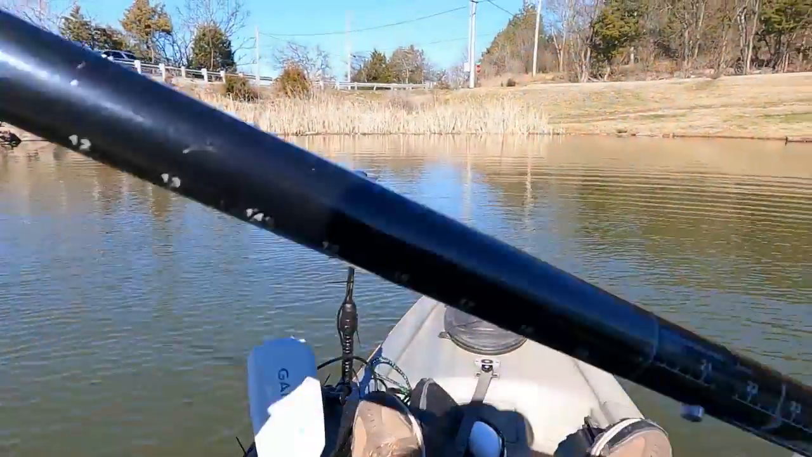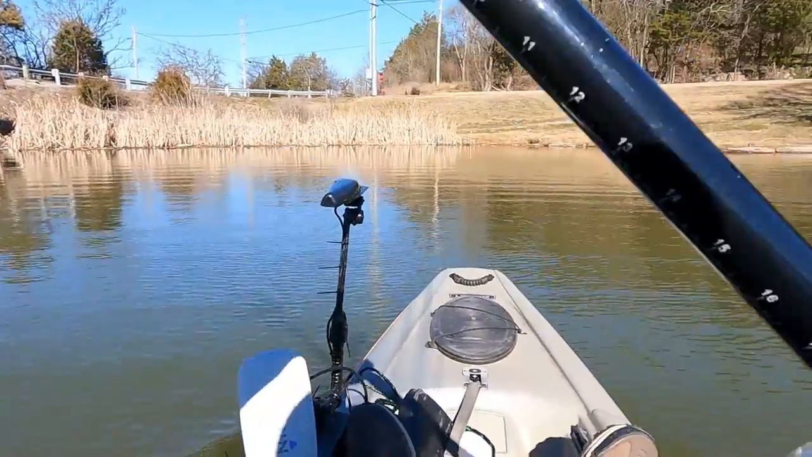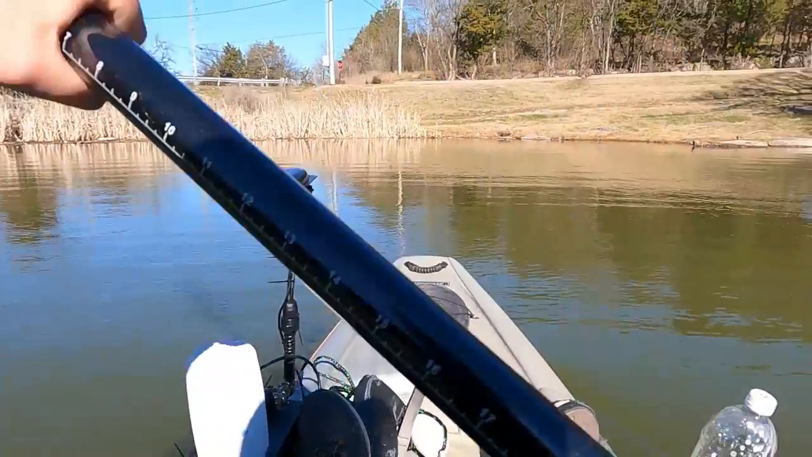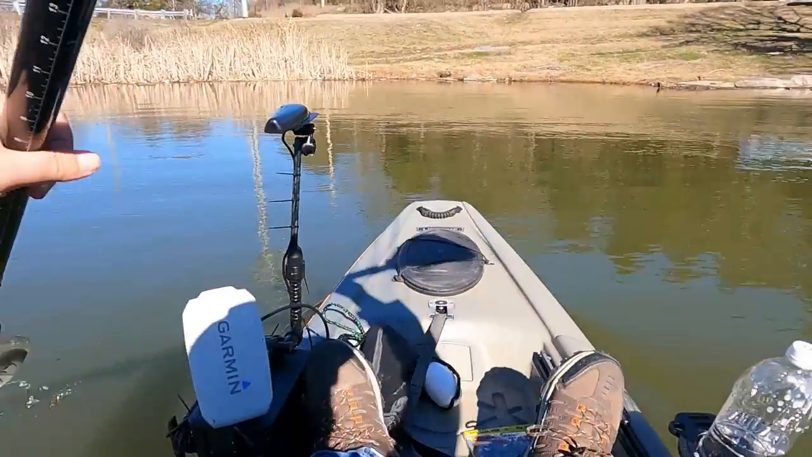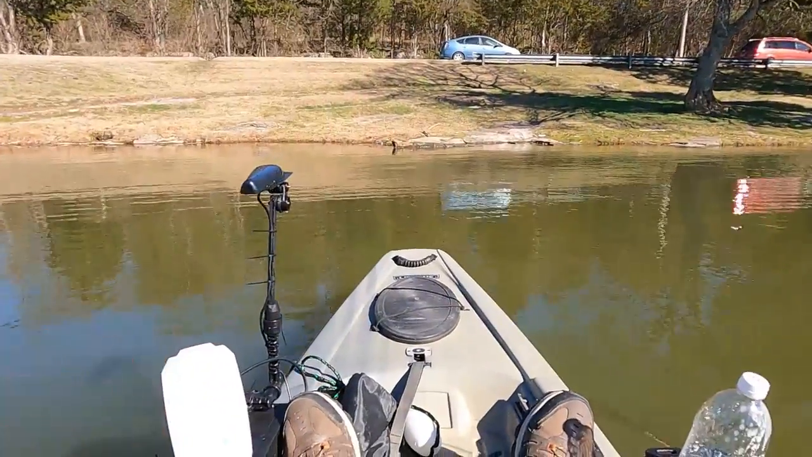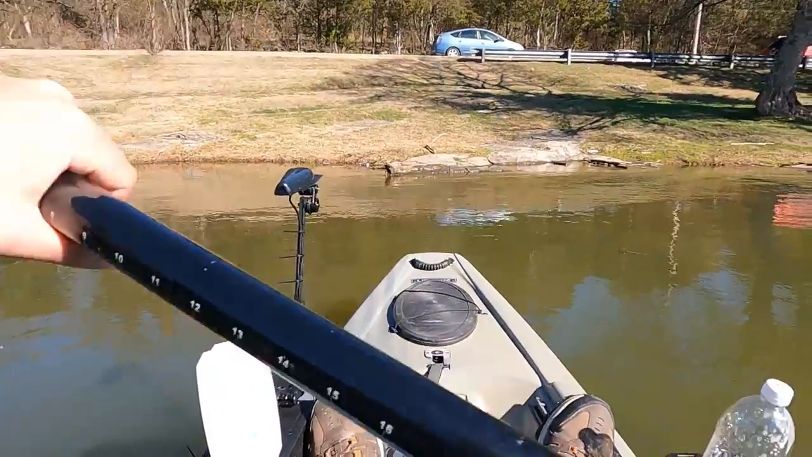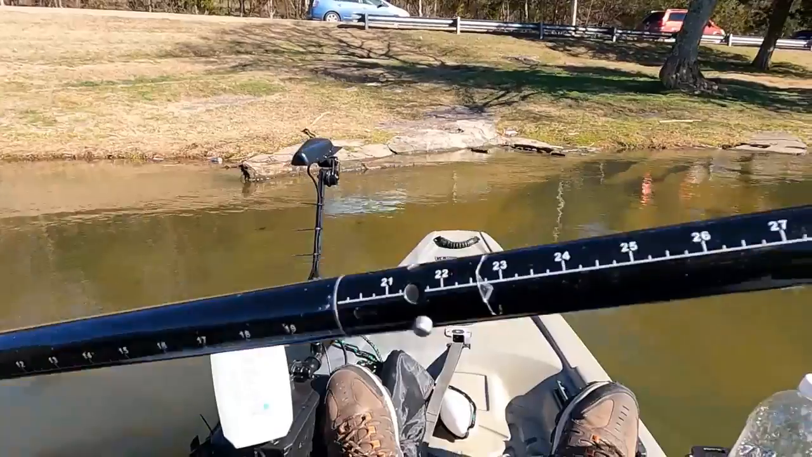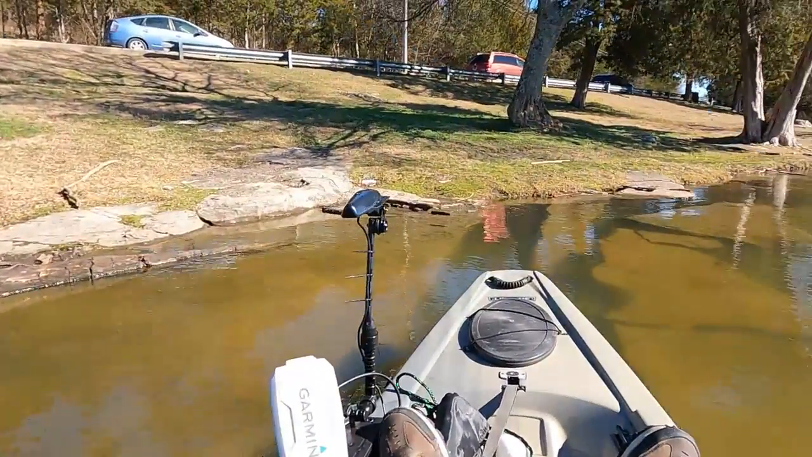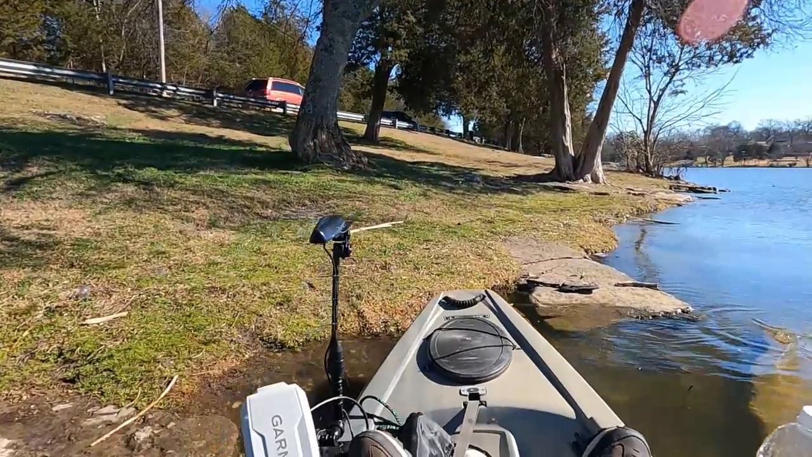All right, full speed ahead. There it is. The water's come up some since I've been out. Oh no, it hadn't. There we go. Found my crevice. Let's get it.